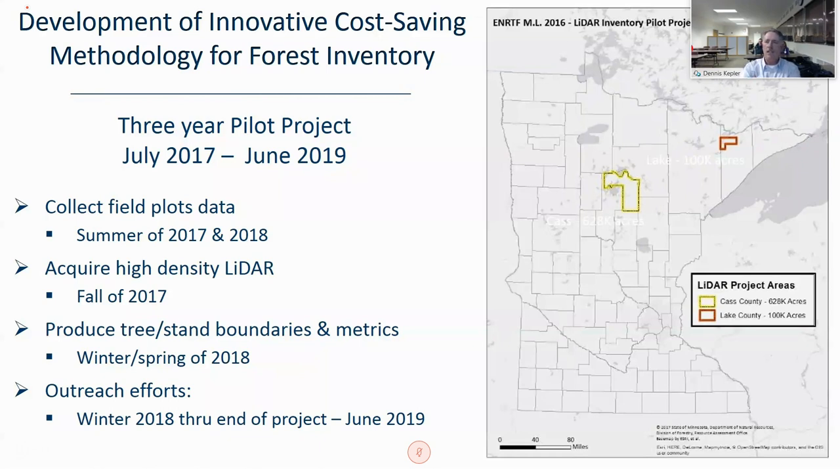And then lastly, we have an outreach effort that I'm doing today, and Jennifer Corcoran has been doing quite a bit also, along with other folks. This outreach effort will just be amplified in the coming months.